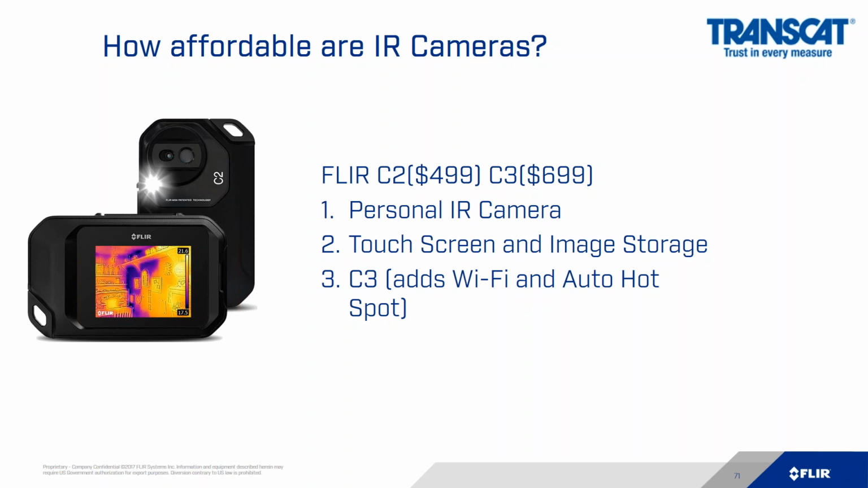What makes the C3 different than the C2? The C3 adds Wi-Fi. There is a FLIR app on the App Store or Google Play Store where you can transfer your images instantaneously from your camera to your smartphone. You can analyze them in your smartphone, and you can email them out in your smartphone. And the last thing the C3 does, it has an auto hotspot, making temperature detection easy.